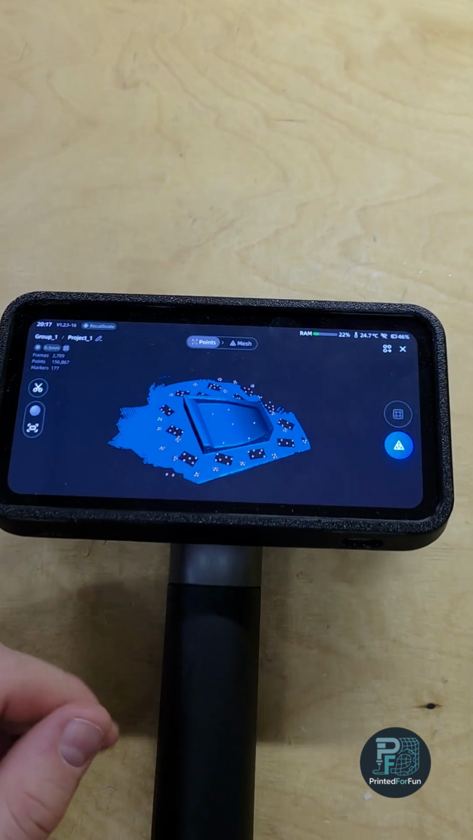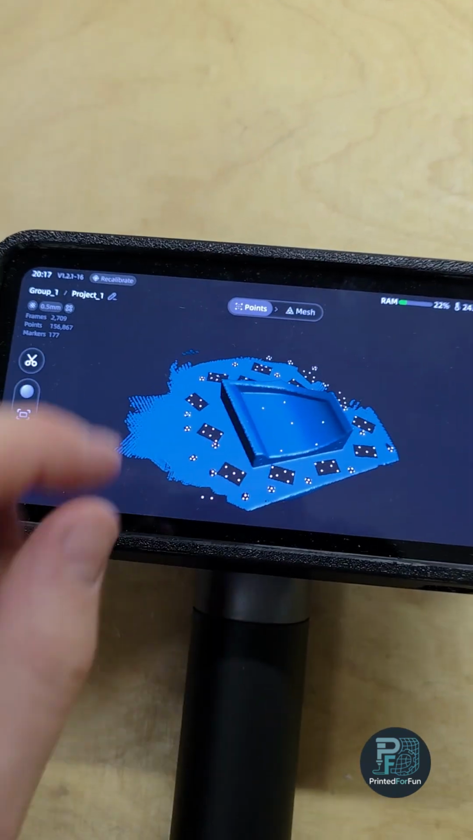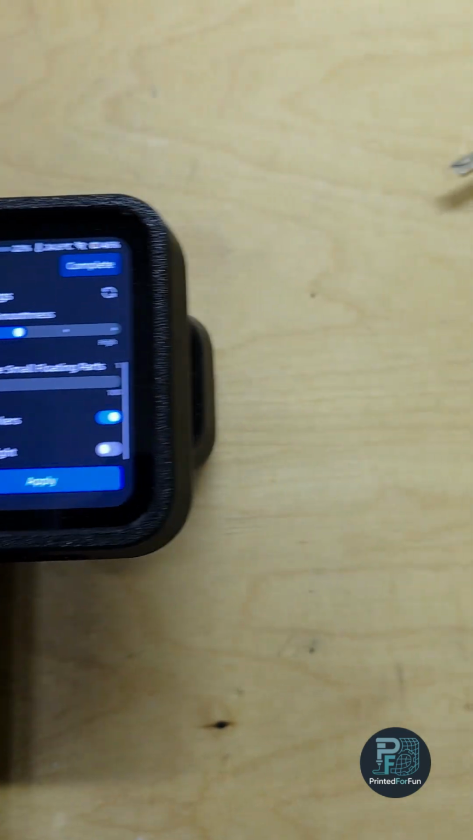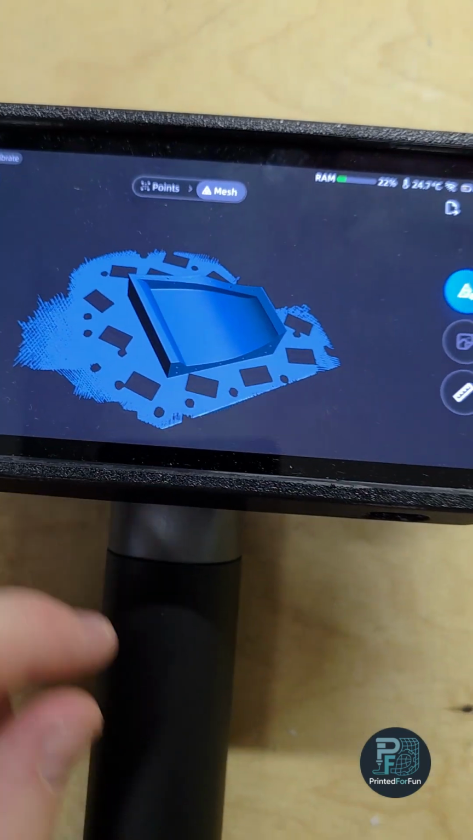I just created the mesh. So this is the raw data you've seen me scanning. And I basically just did first the point cloud optimization and then the meshing. I already did the meshing, and the final result looks quite good.